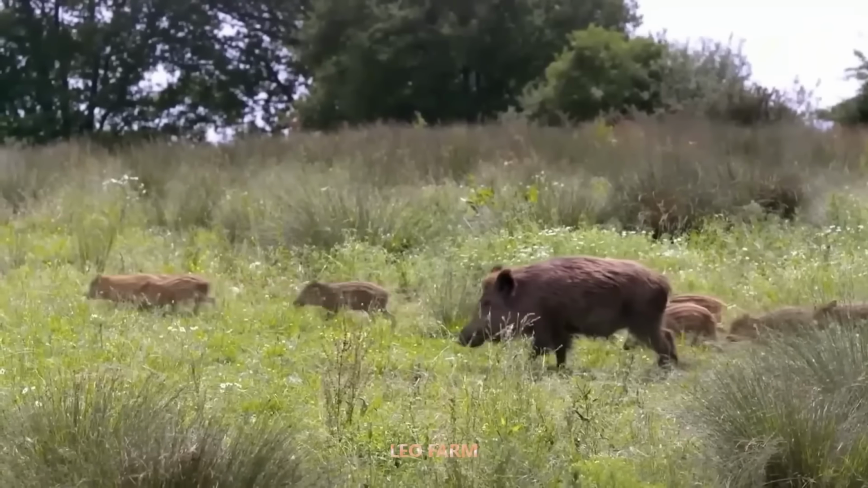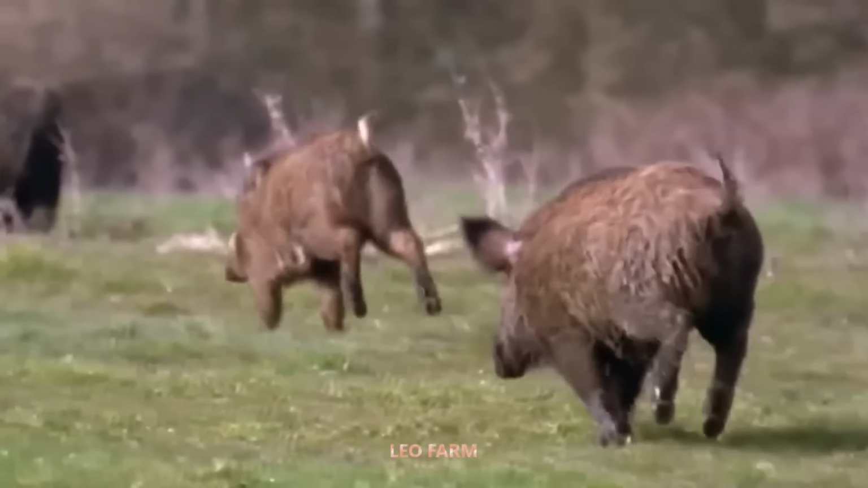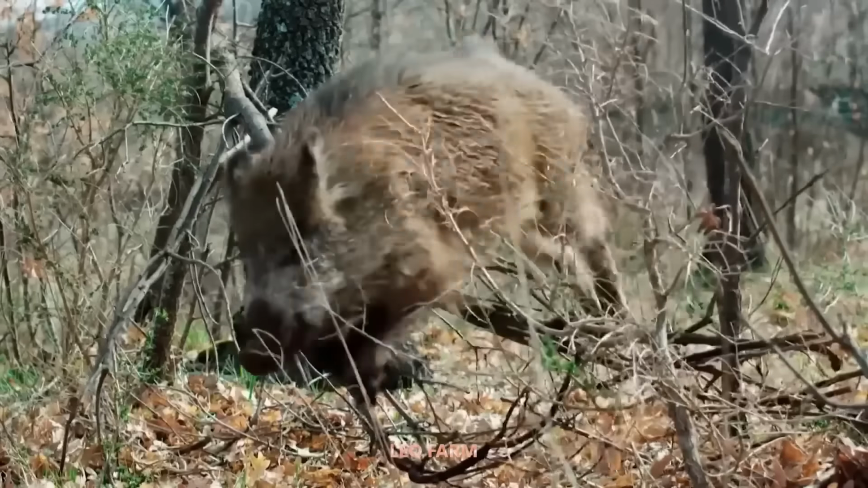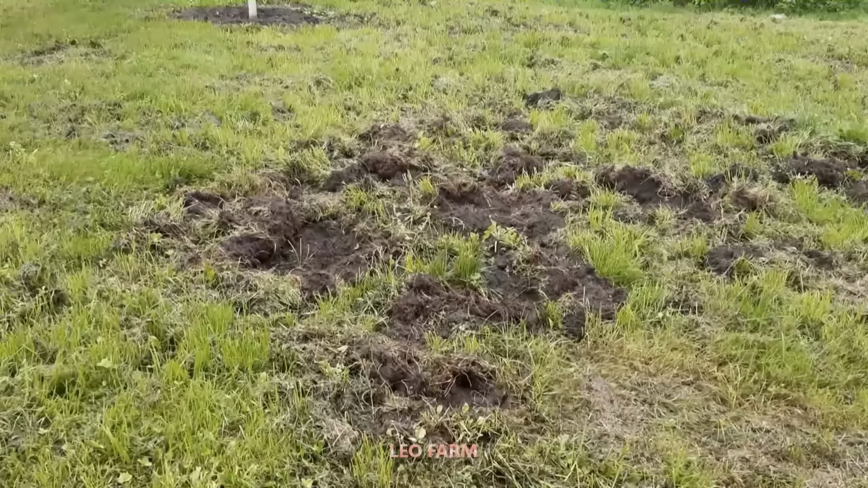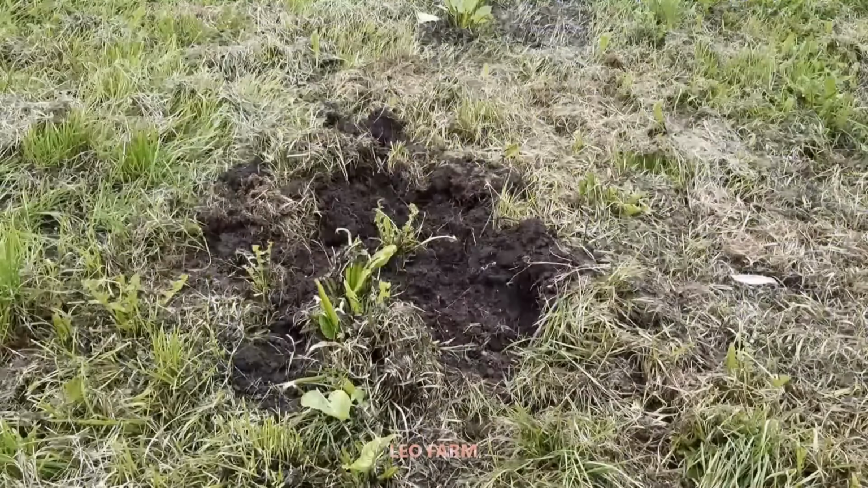Coming back to visit my mother, my heart sank as I looked across the rice fields. Once lush and nearly ready for harvest, now left in ruins. Countless hoofprints told a story that couldn't be denied. Wild boars had torn through our land like a storm.